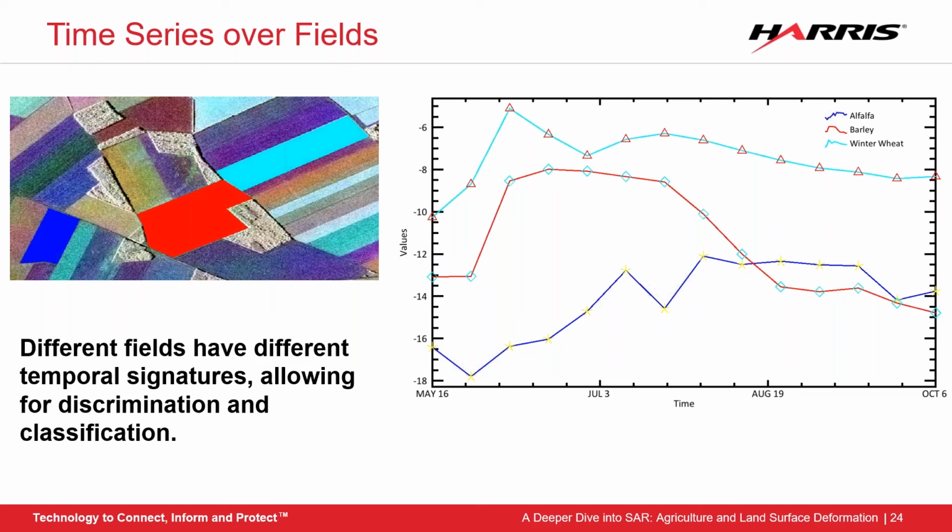Changes in the intensity show how these fields differ and can be used in tandem with optical data to get an understanding of SAR optical crop interactions. With this, you can track temporal changes from crop to crop, field to field, or even over an entire scene to see how these crops are growing and how they compare to each other.